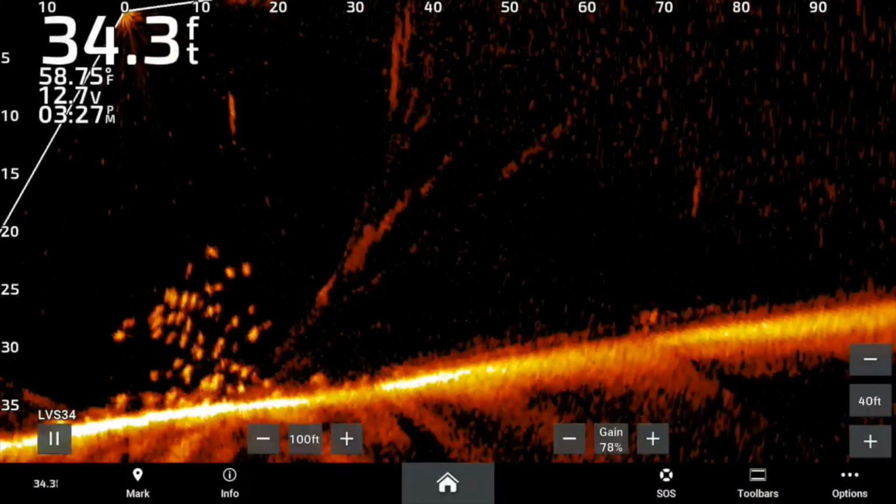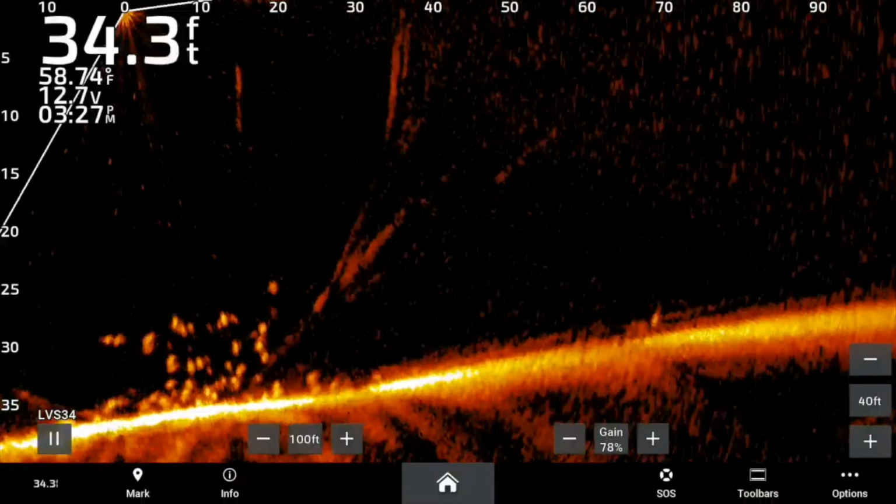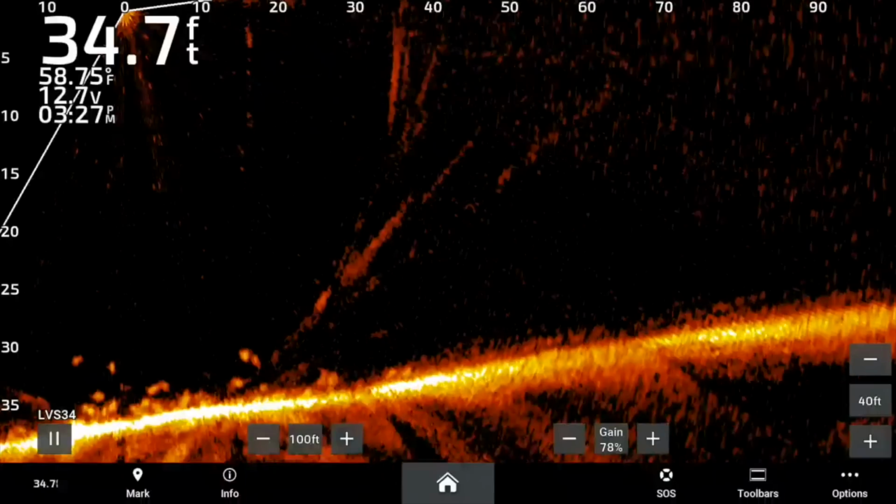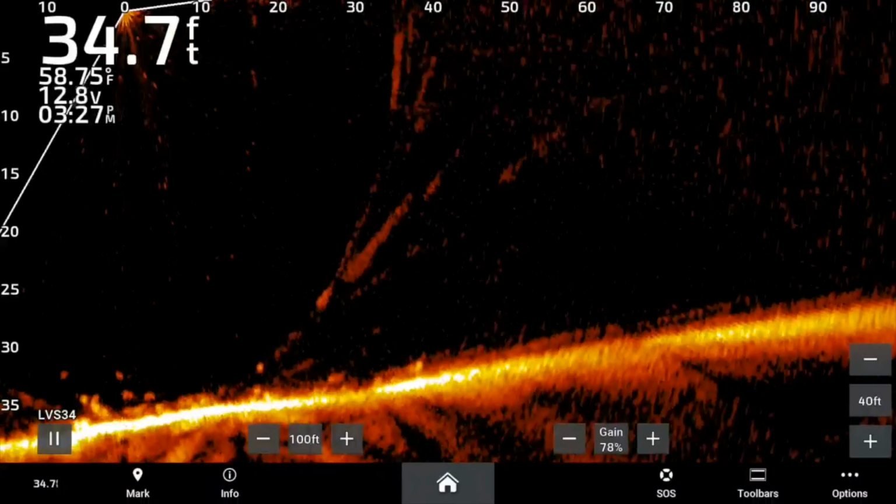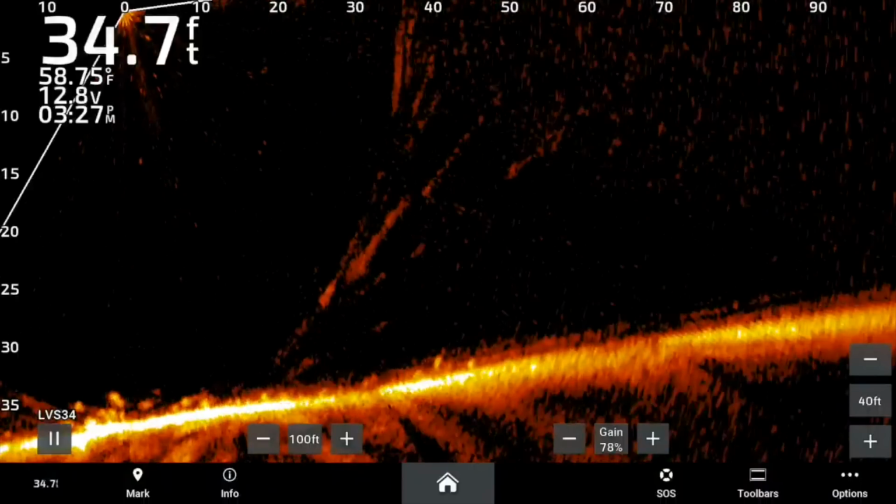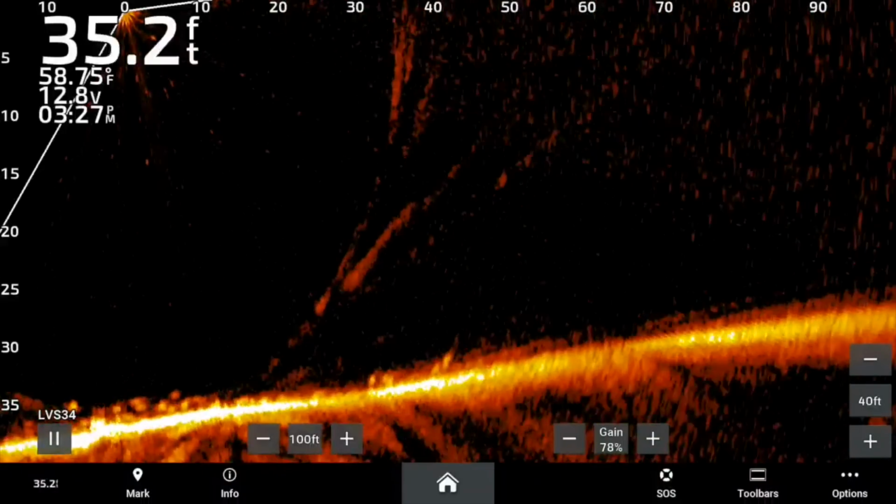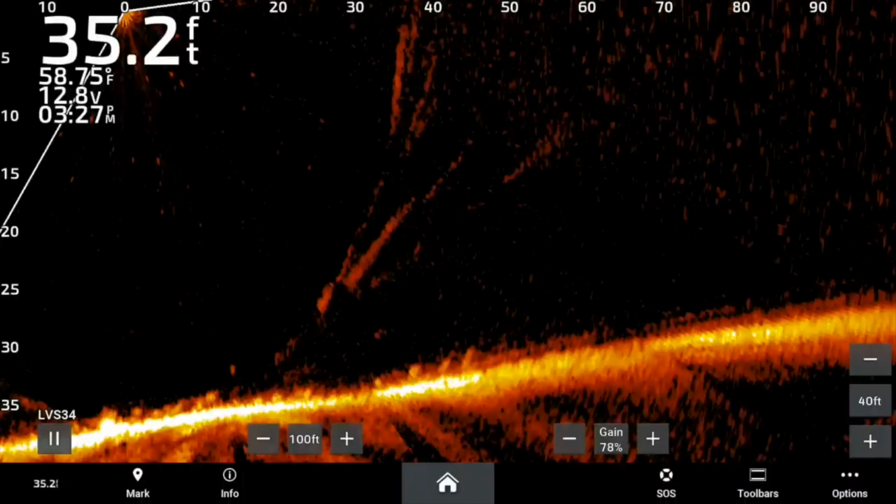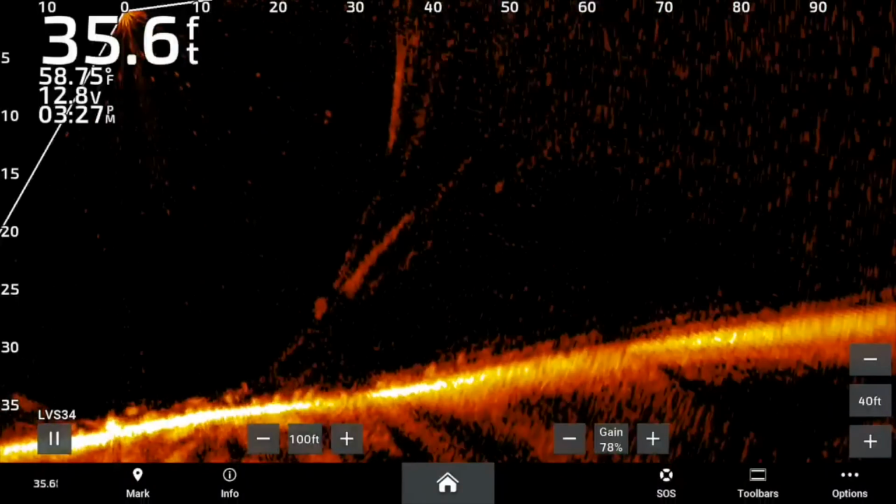Insane. How many fish are out here? How many different schools there are? There's a bunch too. These are the most active for sure. I bet you no one's even found these yet. They seem really dumb.